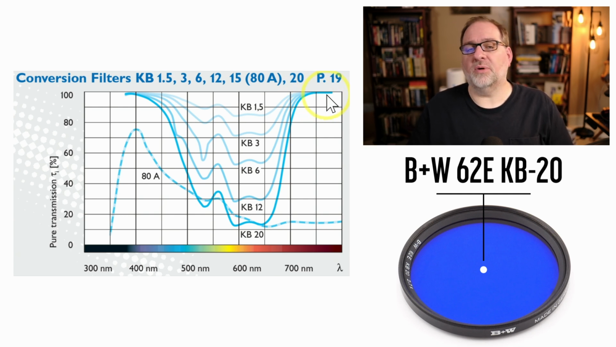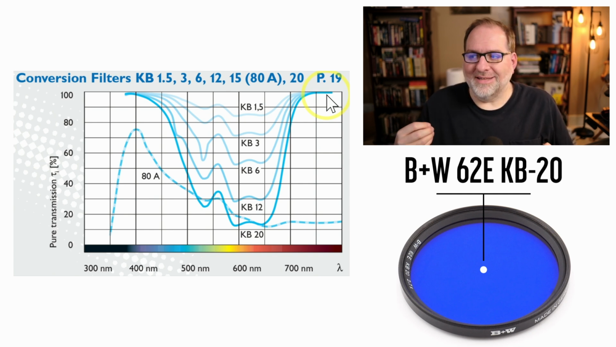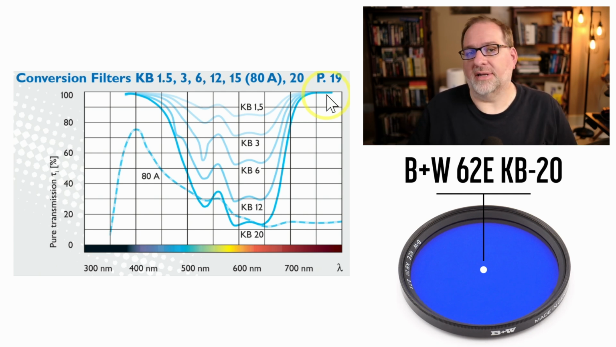So the KB20 filter is kind of a key filter in a lot of the combinations that I'll be showing. The challenge is that this filter is much harder to find. So if you can get your hands on a KB20 through a swap meet or eBay or used camera source, then get your hands on a KB20.